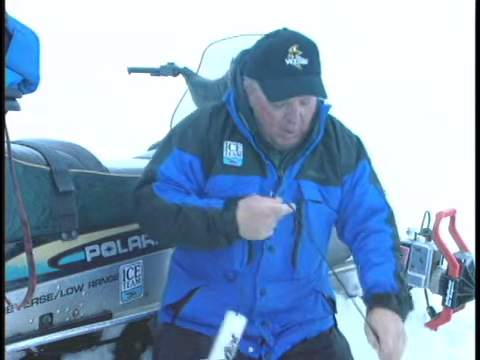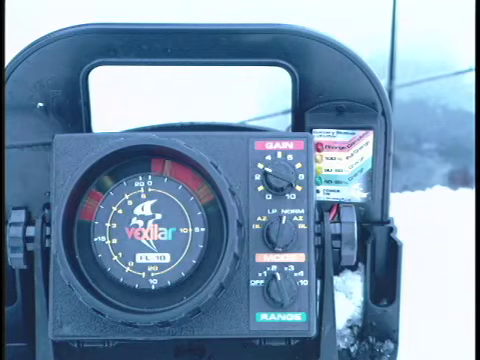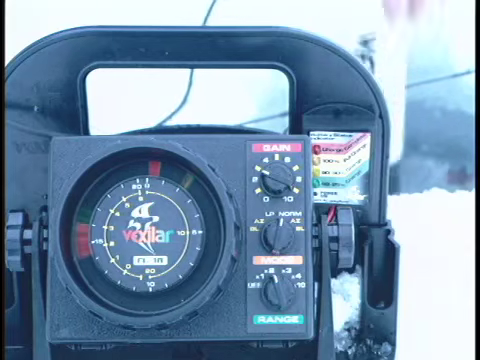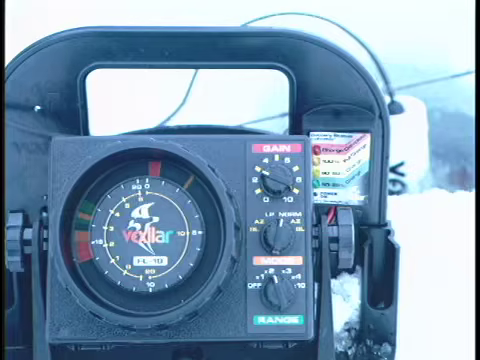Now as we lower this into the water, you'll see the surface clutter on the top of the unit. As we lower it down and get the float to the water, the surface clutter goes away. That's how you should properly set up your ice ducer with your FL-18.